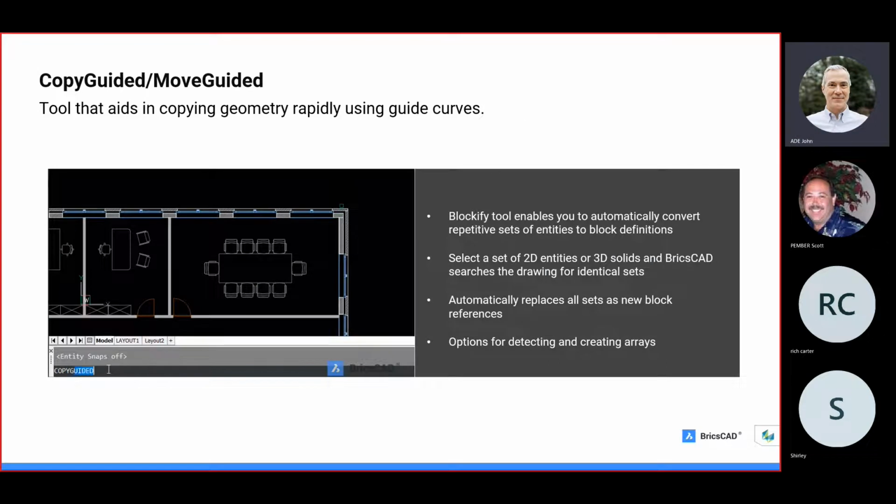And we have copy guided, which facilitates the copying of geometry by identifying associated guide curves that help orient the copied geometry to similar curves in a different location. The tool includes the ability to automatically break lines and patterns. Similarly, Move Guided performs a similar function while relocating geometry. Again, with the aid of those guide curves, it automatically repairs the location of an object it was moved from, like we just saw in that brief GIF.